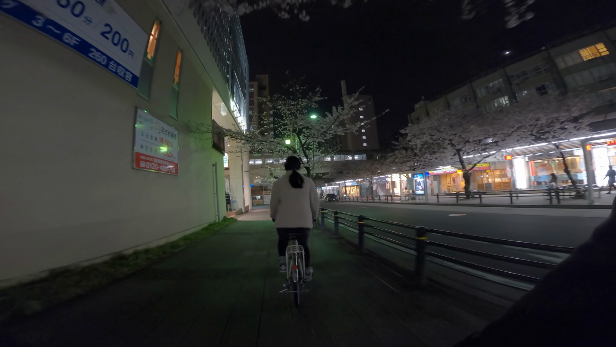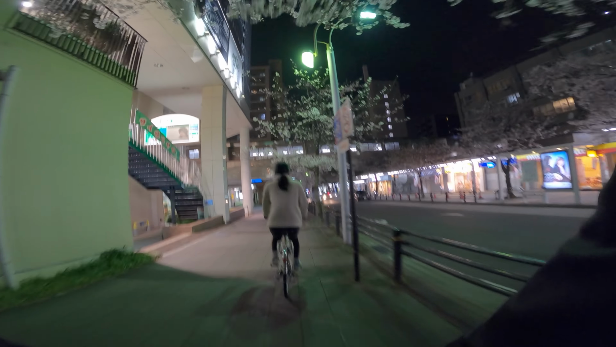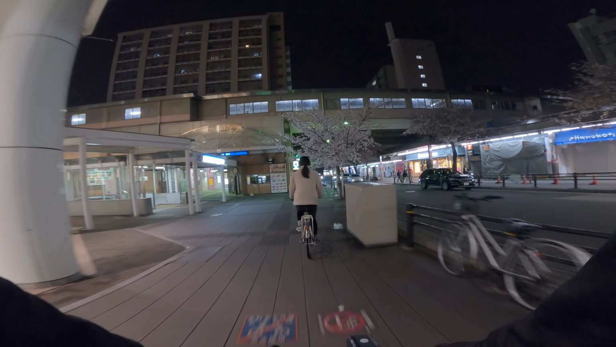And I really hope these cherry blossoms show up nice here on this camera. I don't think the low light on the GoPro is that great, but the camera that Thuong used for her video should look really good for the low light.